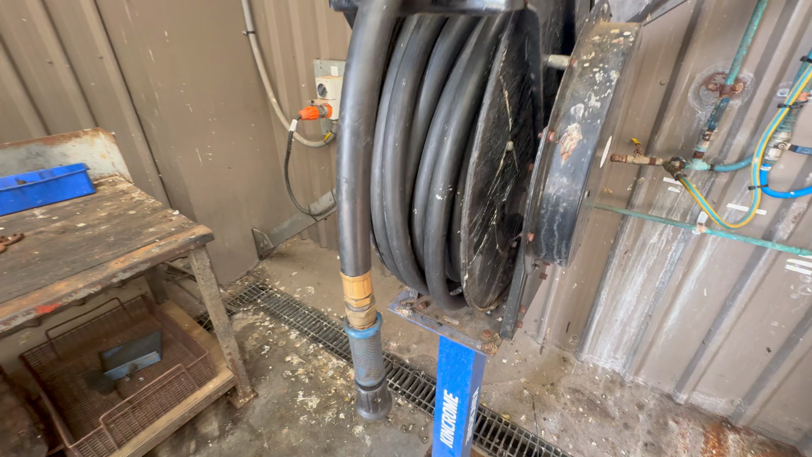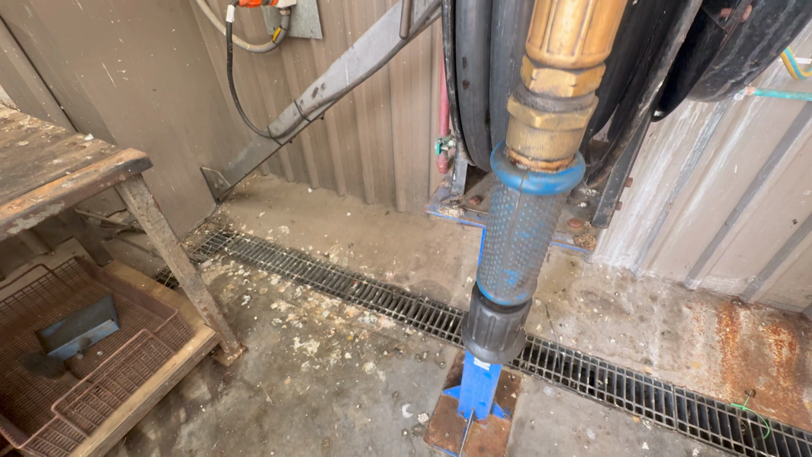We are back out in the field today. Today we are sorting pigeons out. We've got a call from one of our more regular clients that has a whole heap of big sheds, and the pigeons get in there, they roost up, and what they do is they crap all over the guy's tools. The mess they're making, all over the equipment, over the whole lot, so they've got to go.